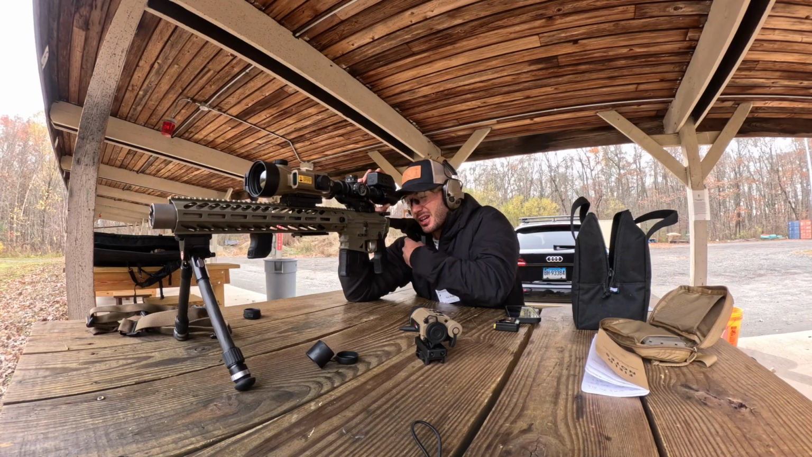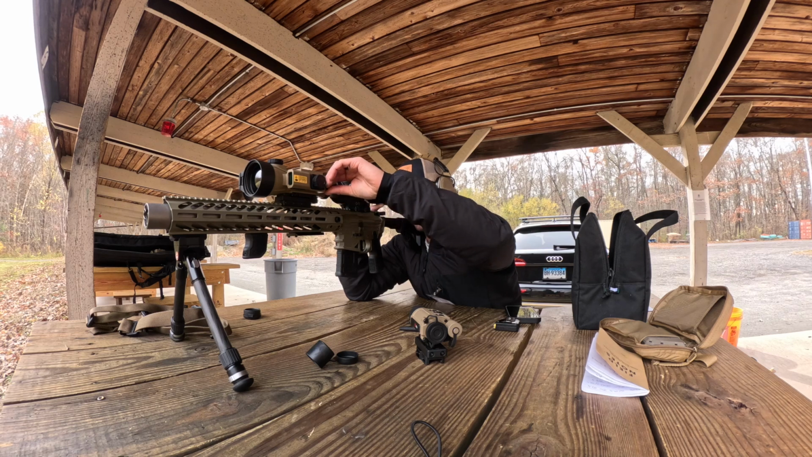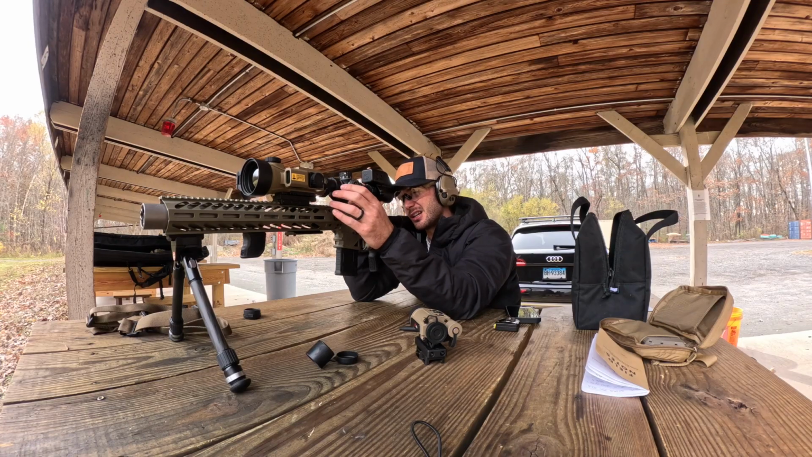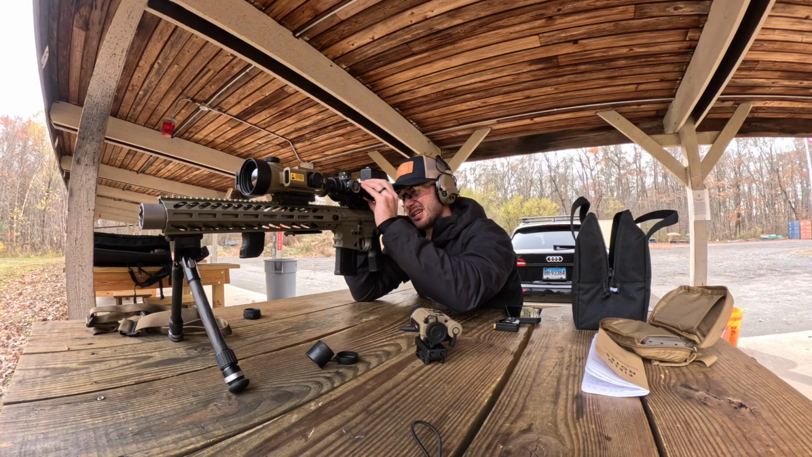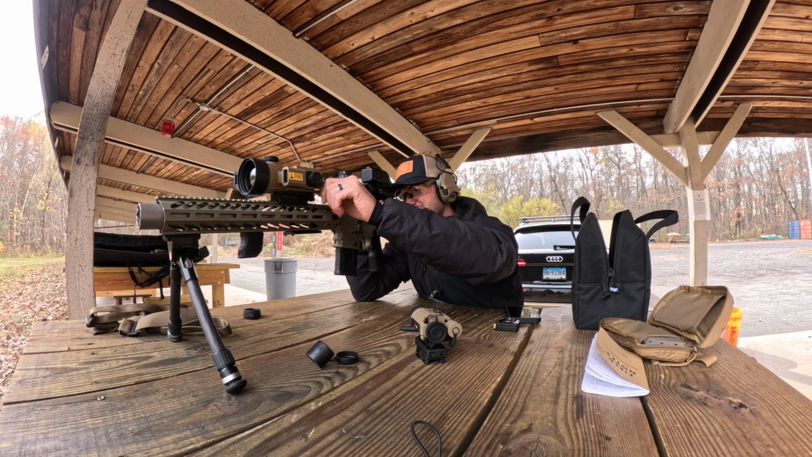So when I put this, right, we've got different modes. We've got handheld, we've got clip-on or standalone with ballistic, and then this is supposed to be clip-on mode. It shrinks way down, which is pretty interesting. On different scopes it looks different, obviously, so I did bring another scope just to check.